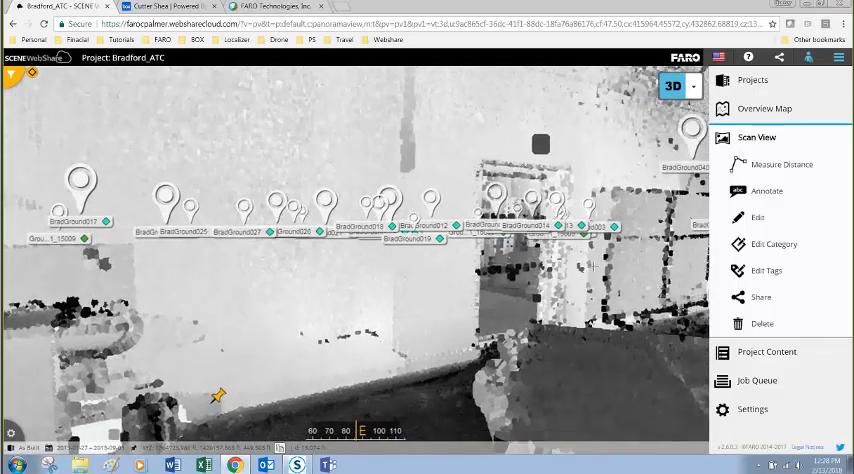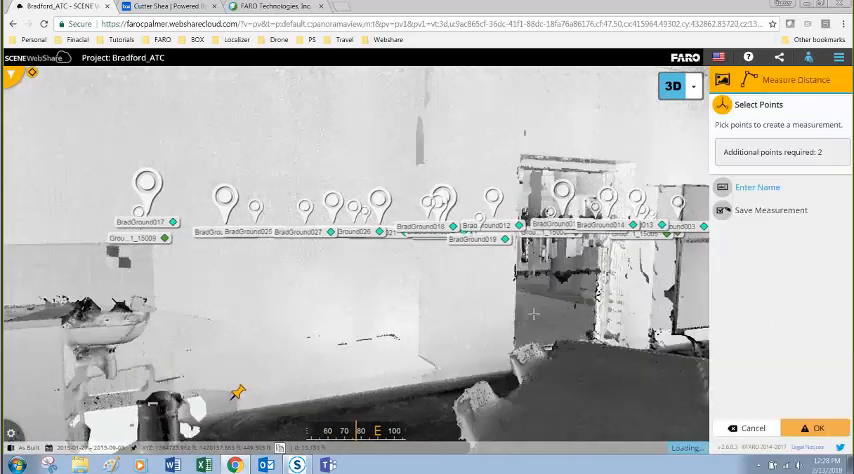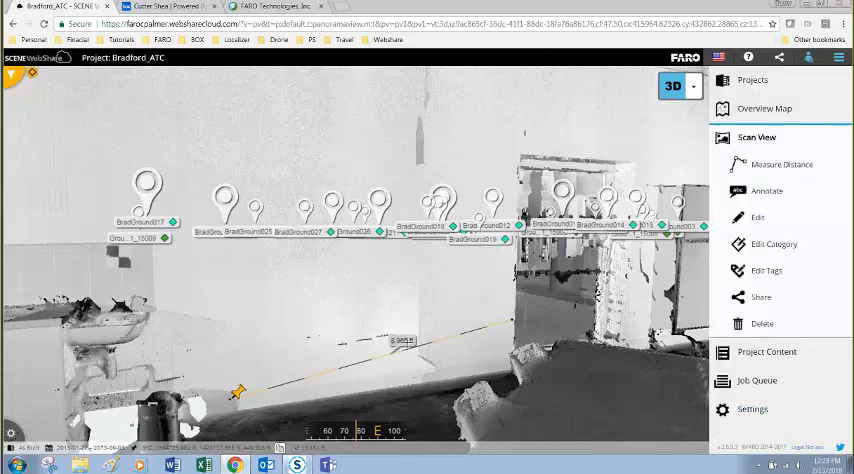and I'm going to take now a measurement in 3D from the edge of the door to the estimated column position. Hit OK.